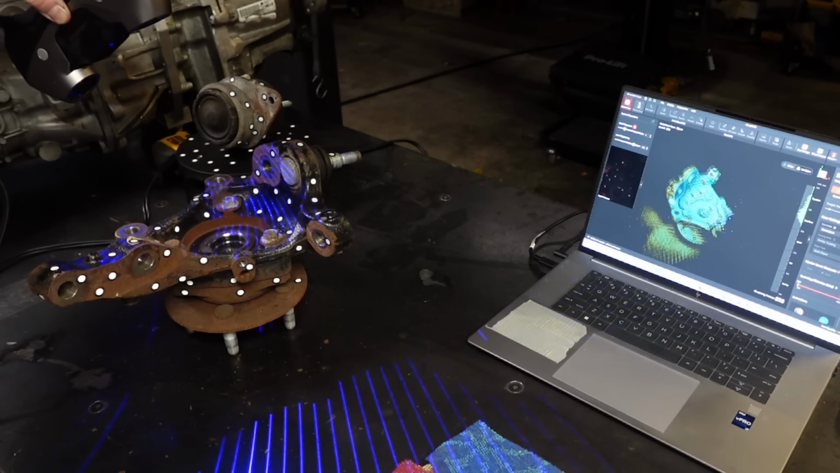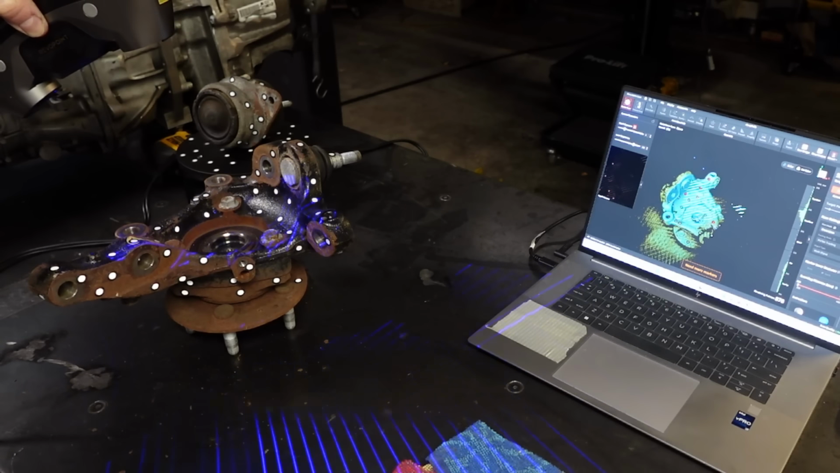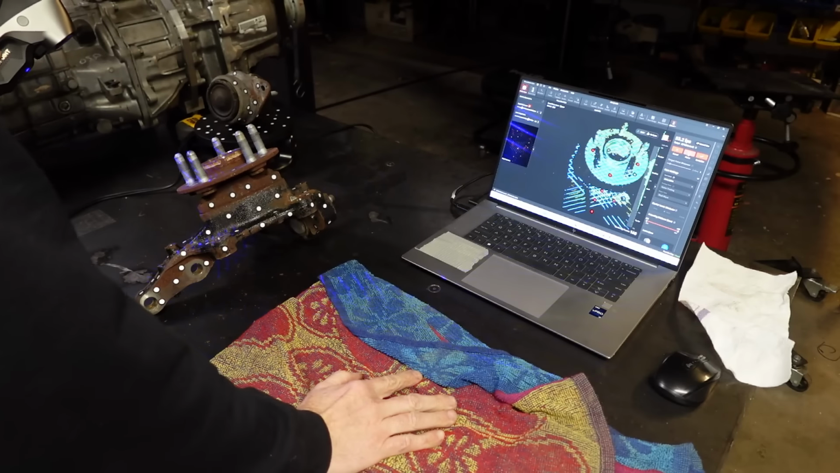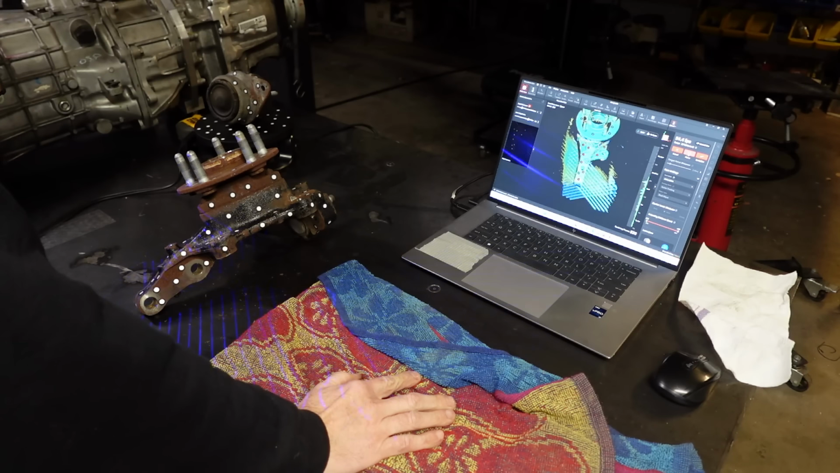Once again, I'm a total newbie at this and didn't really know what I was doing, and still had pretty good success at the end, as you will see in a minute. My goal was to try to scan the part from every angle and get a complete model of the part, not just the front, the back, or the bottom. Once again, I'm a complete newbie at this, and this was part of the exercise: can you do that?